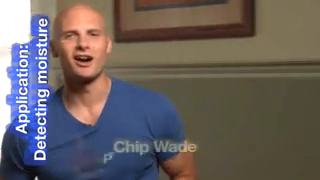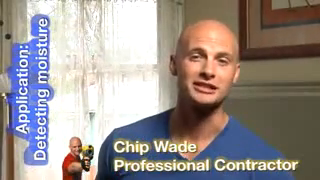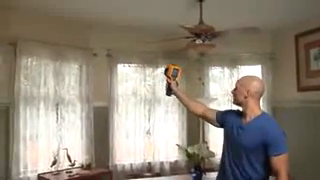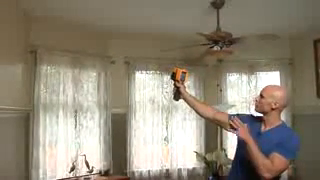Using the Fluke TI-R1 is a fast and easy way to detect water damage in property you may be inspecting. We're here again in the 100-year-old house. Let's see if we can find some. I'm going to scan right along the ceiling line. We look good so far. We have something right here.